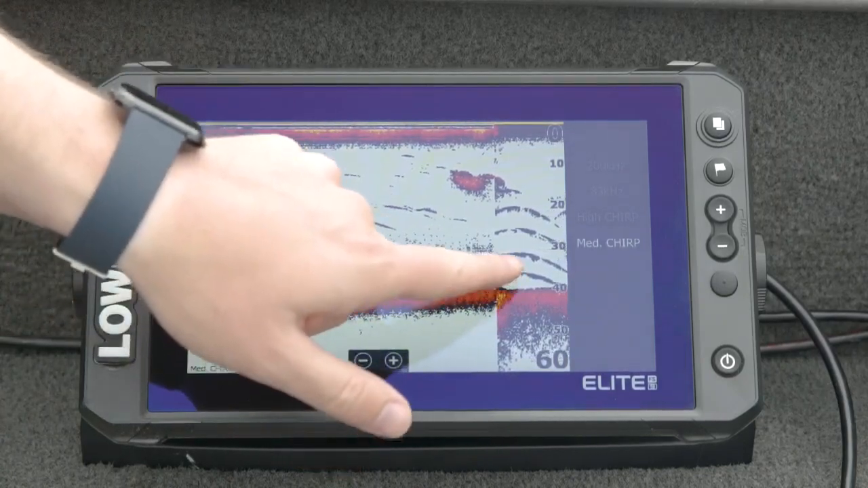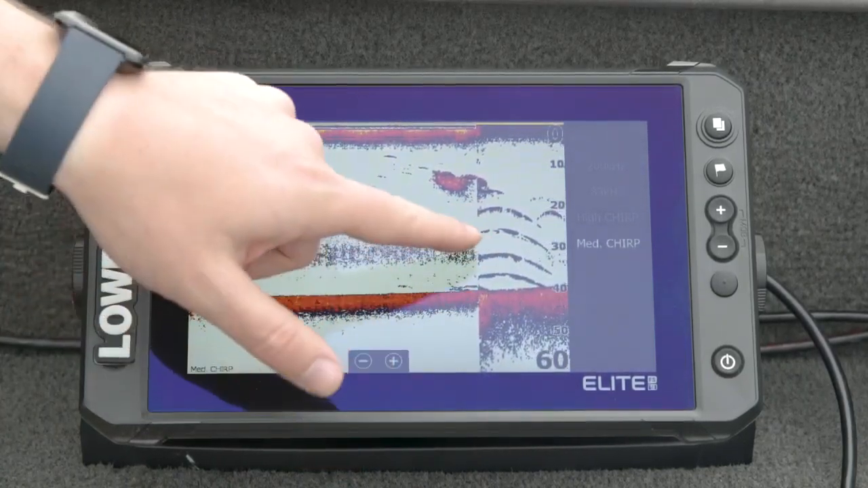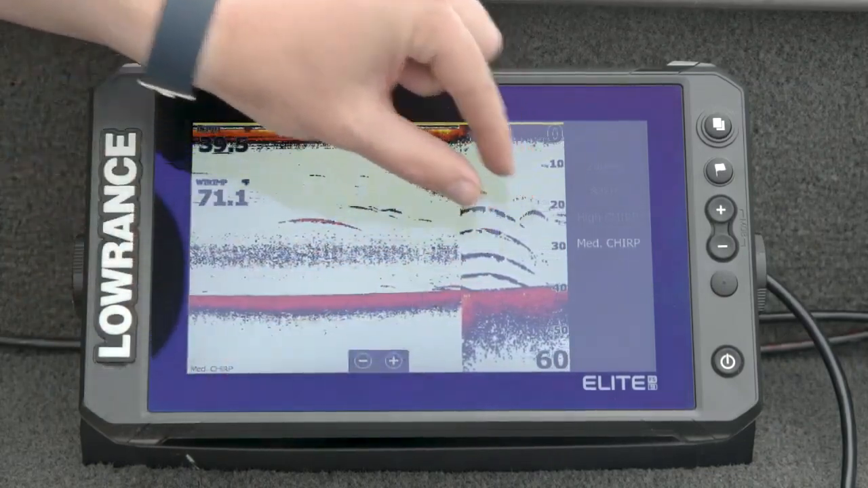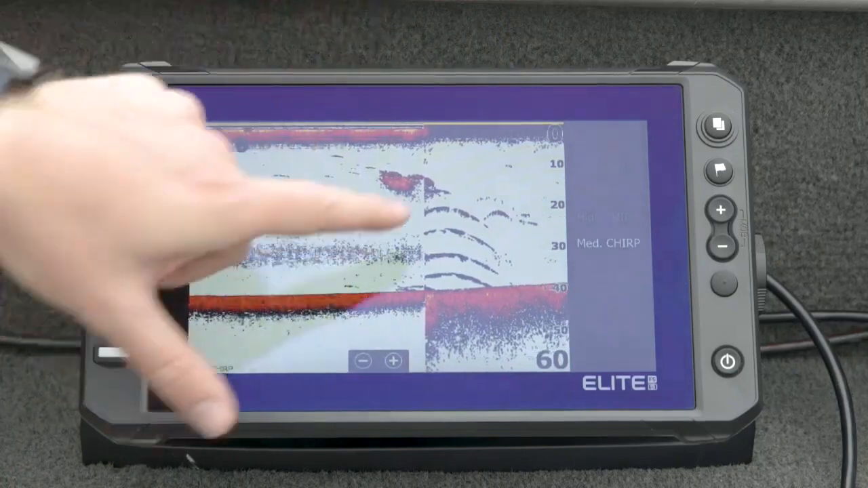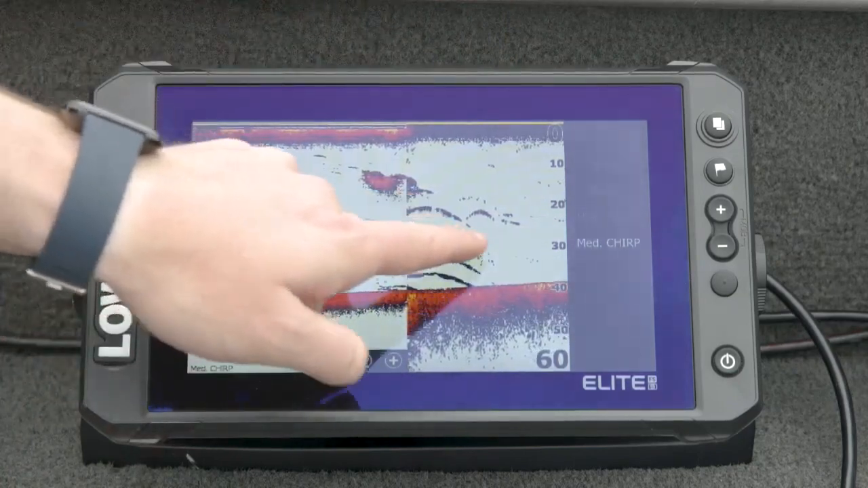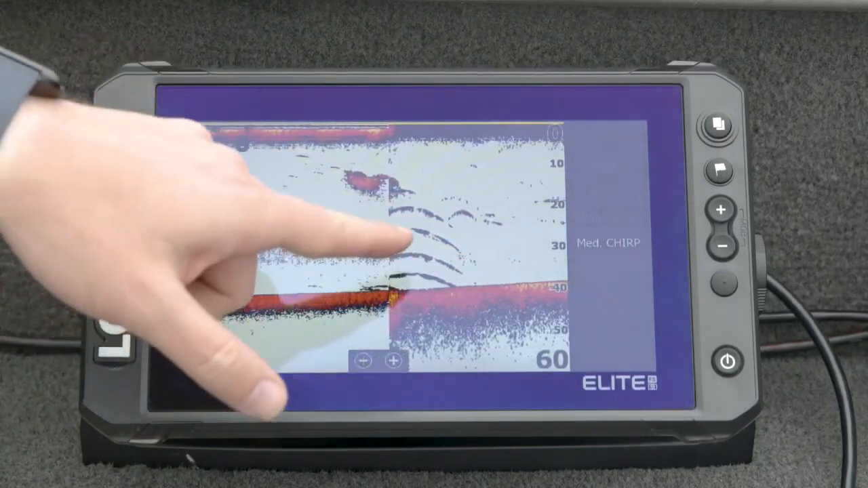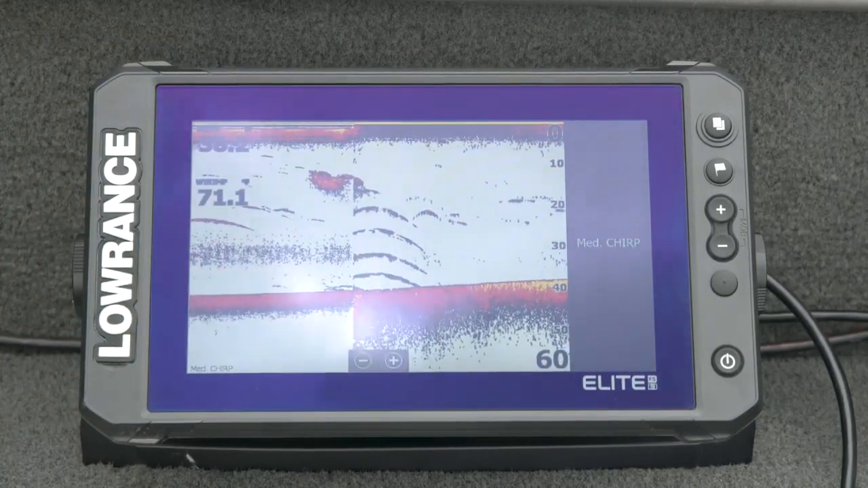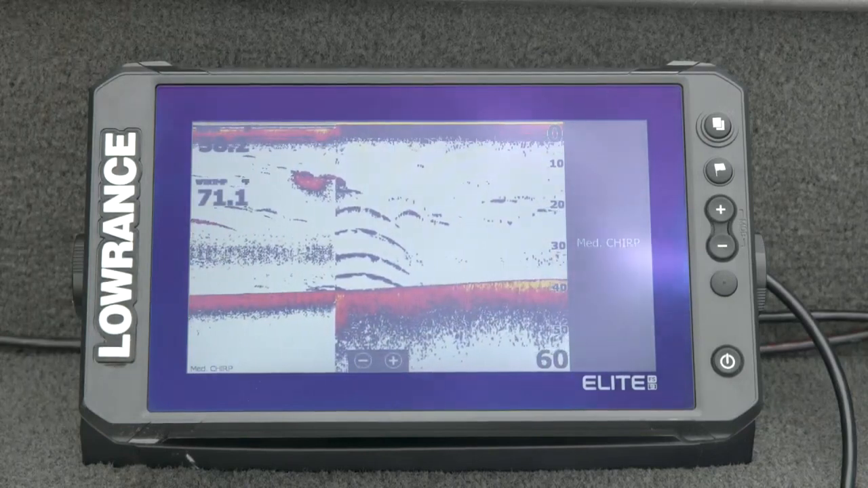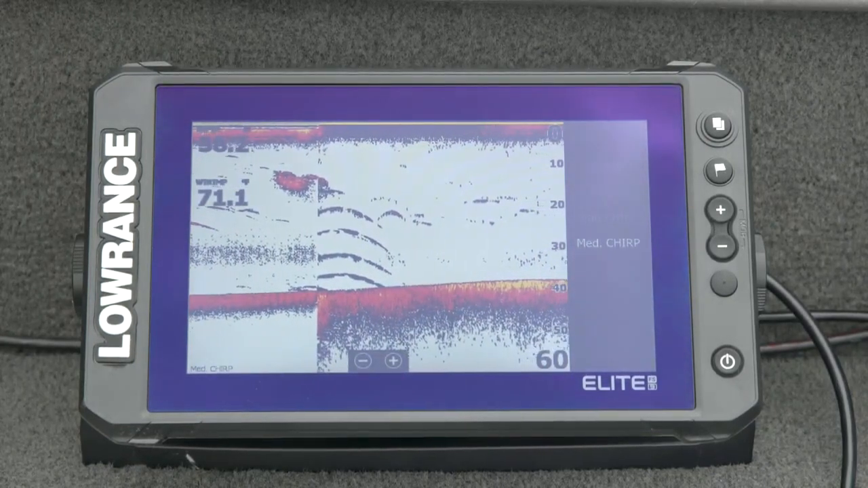And then you can see just how much bigger these fish arches are as well. They are bigger, but they're a little bit less defined. If you look at them against what we did on high chirp a minute ago, they were really nice, thin fish arches. Now they're kind of a little bit blobby, but they're really big and huge. So that's going to make it really easy. Like if you're trying to track a jig or a bait right underneath you, having that bigger coverage area makes it easier to hold on to.